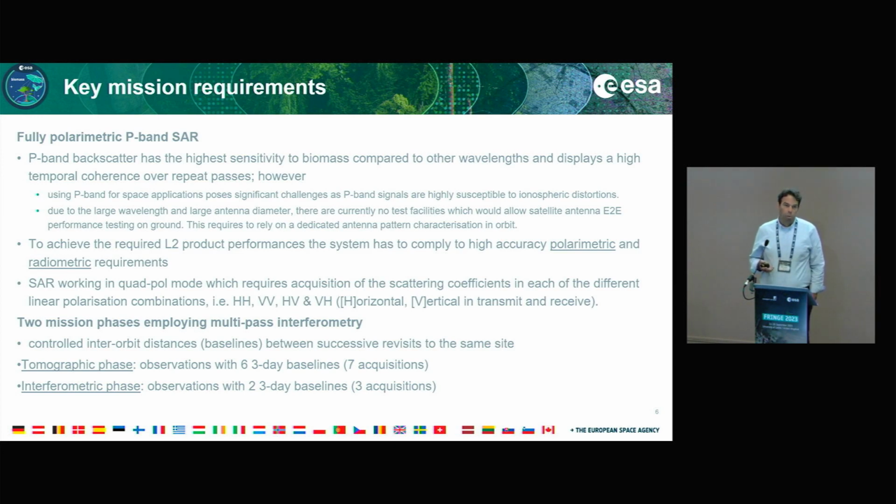And because of the large wavelength, of course, everything scales with it. With a large antenna diameter, and the combination of both the antenna and the feed is so large. And as well, because of the large wavelength, there are no facilities where we will be able to characterize everything in an end-to-end performance testing on the ground. So which means we have to rely on, let's say, modeled patterns and do a dedicated antenna pattern characterization in orbit.